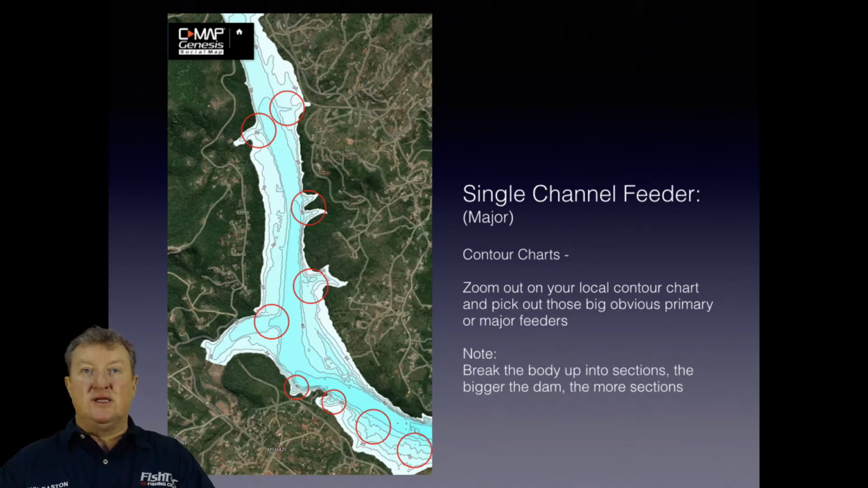Guys, you Lowrance guys, you can go onto your CMAP Genesis account. If you don't have a CMAP Genesis account, please go and Google CMAP Genesis. It'll take you to a link. It'll ask you to register if you're not already registered and sign up for it. And you've got it for the rest of your life. It's free. Yes, there are paid versions, but the majority, the essentials, are free, and do it.